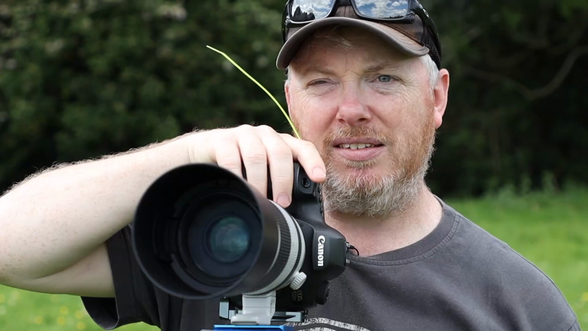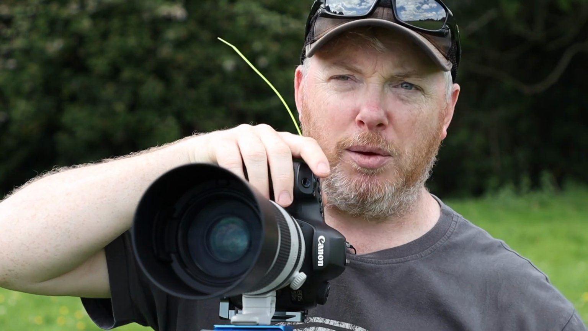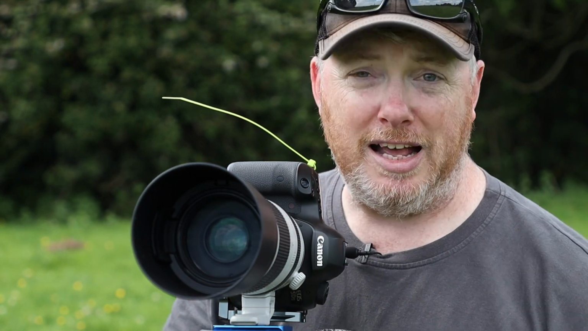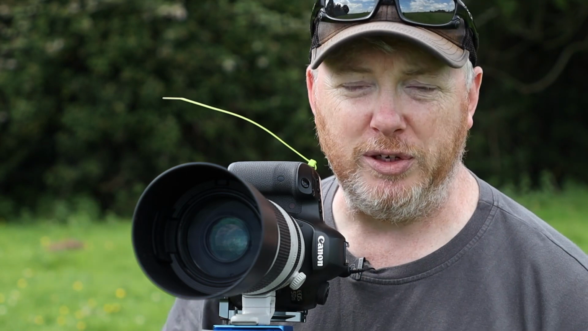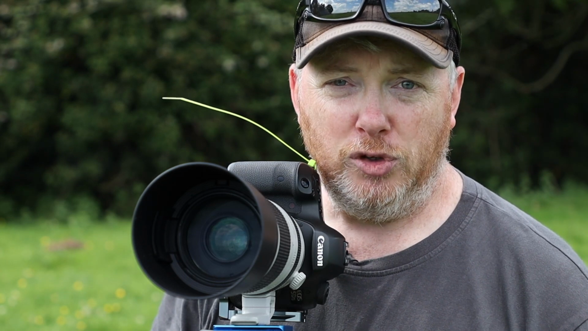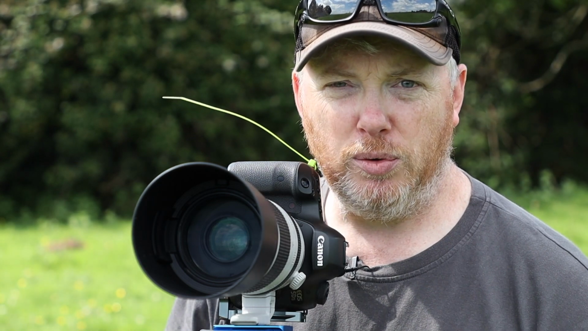In terms of settings, I'm currently on f8 and about 320, 400ths of a second. I'm playing in between shutter speeds at the moment because the sun keeps coming in and out, so anything from about 640th down to 320th, and I'm currently on 100 ISO, and I'm not going to change that. As we said earlier in the film, ISO is so important when you're shooting with IR. You've got to keep it low. IR inherently has a lot of noise in the image, so you've got to manage that and keep your ISO as low as you can.